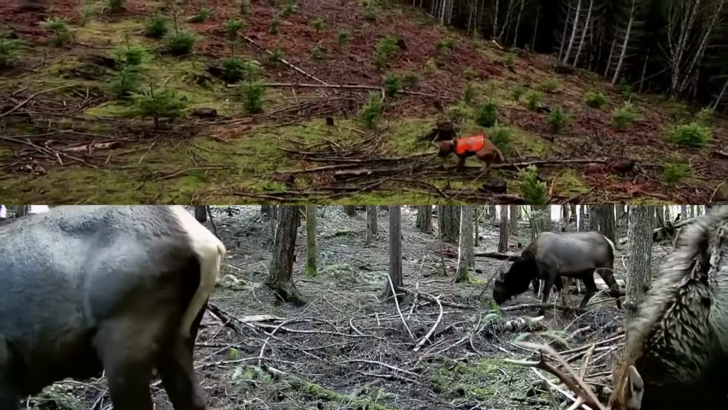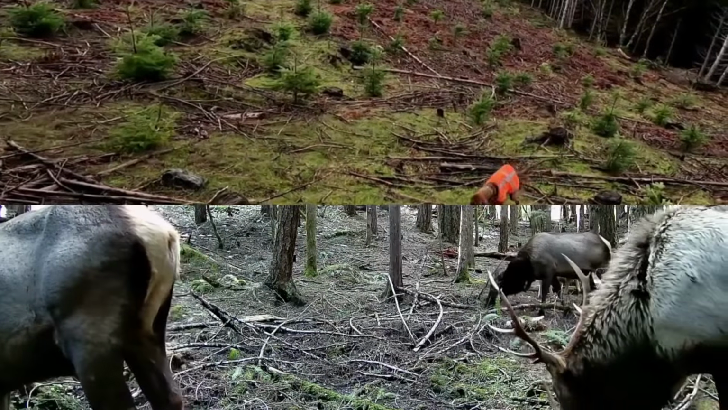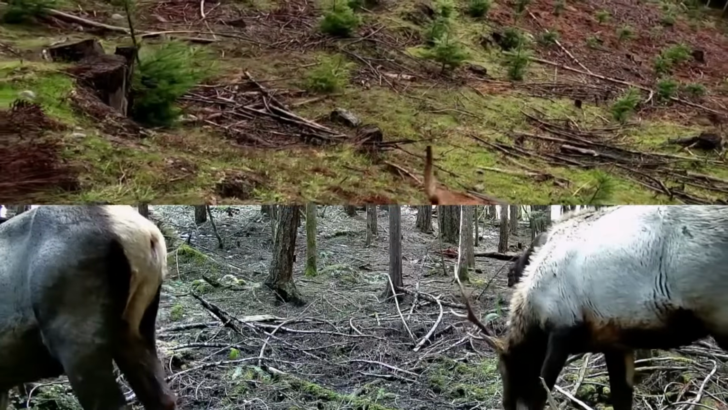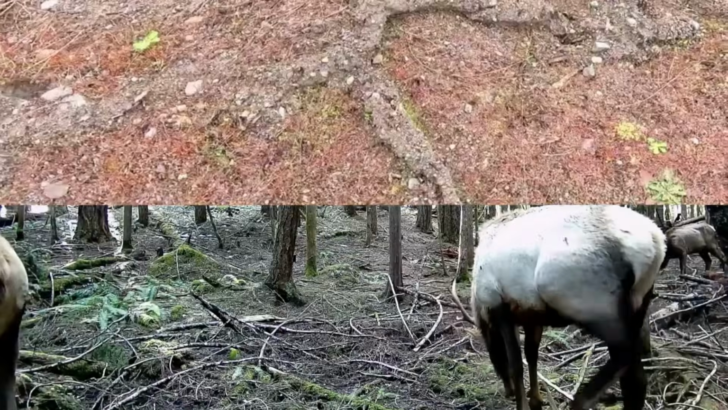And it's a good learning opportunity for me to show you. There's not a lot of spots like this, but this is a really good one. And the deer and elk target those, at least until it gets green everywhere. Good girl. Thanks for showing me that.